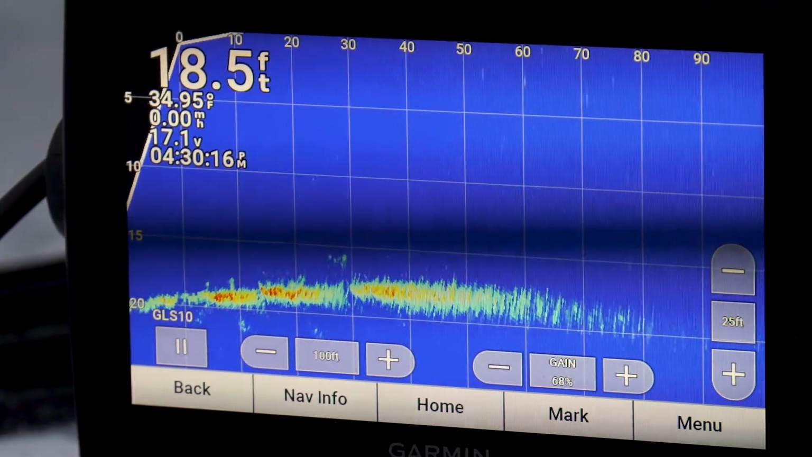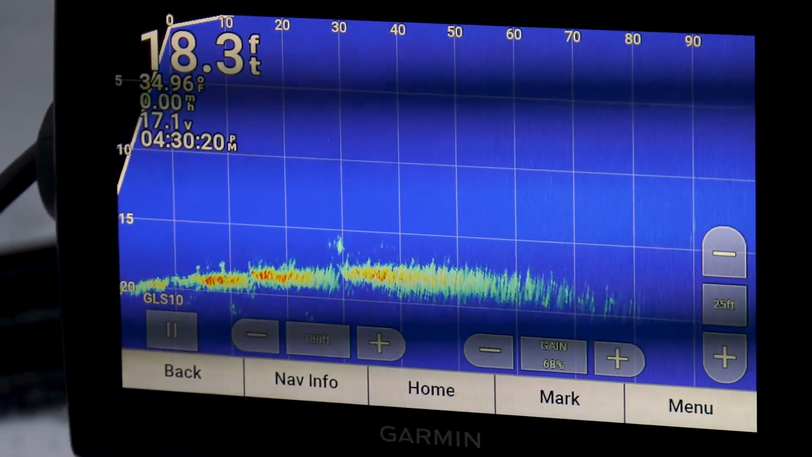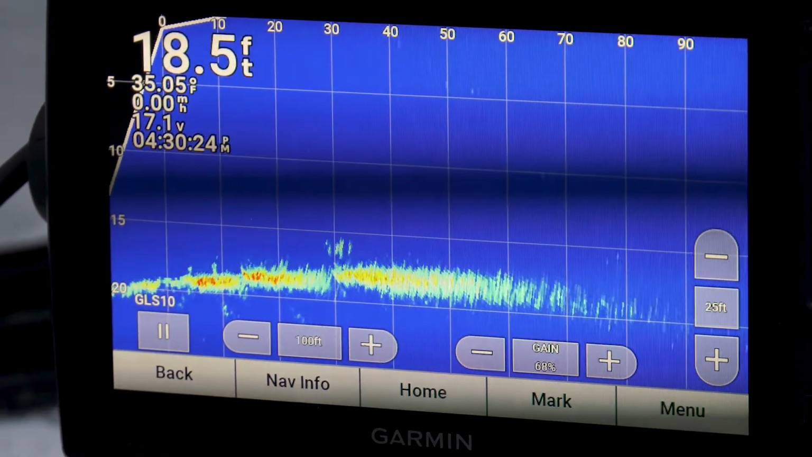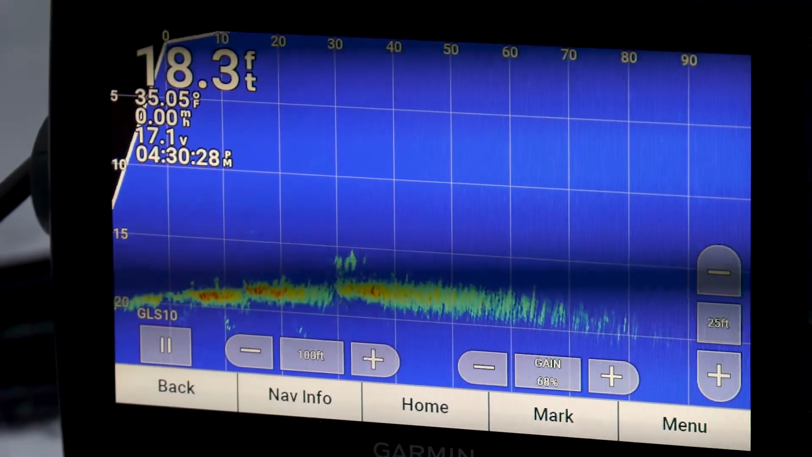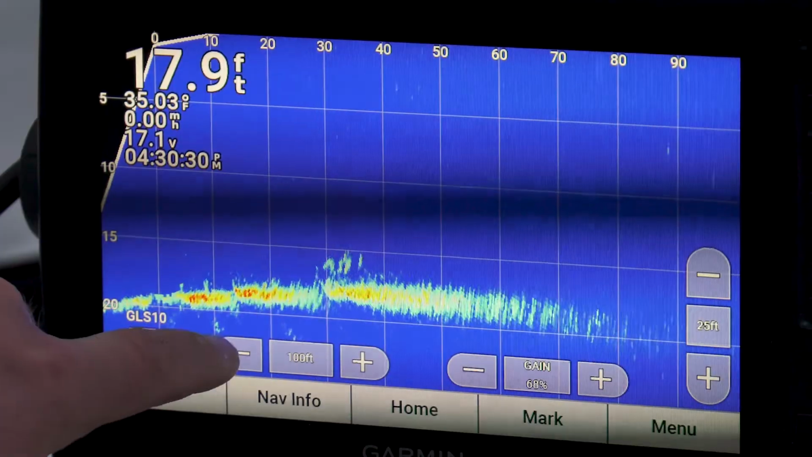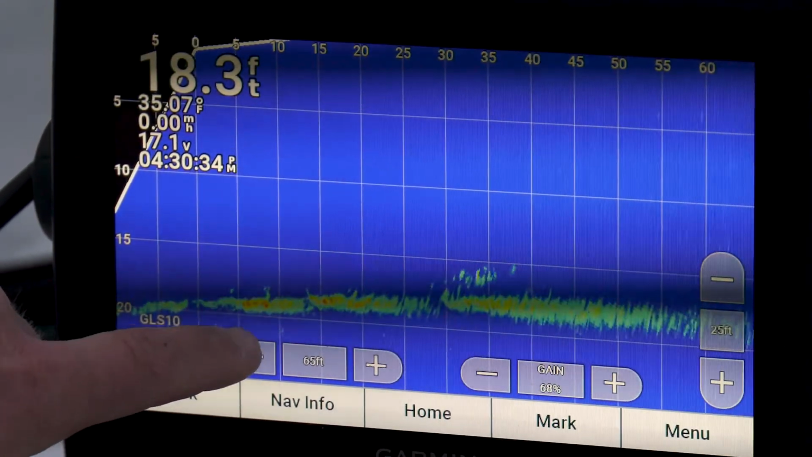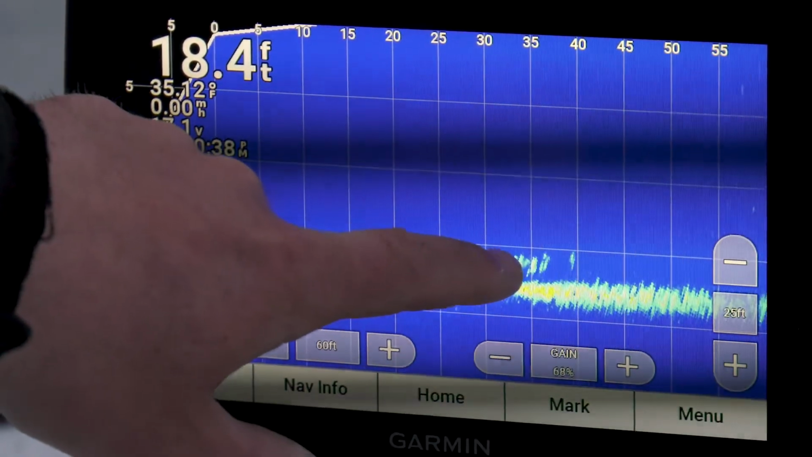Like I said, I generally like to be 5 to even 10 feet deeper than the depth I'm in, because if I'm on a drop off, I don't want to have a big blind spot. If you are on a lot of steep drop offs, you can go to auto and it works. I just prefer manual. Here's my forward range. I can shorten it or lengthen it. As I zoom in, I can actually see those fish better. You can see how fast they're moving there.